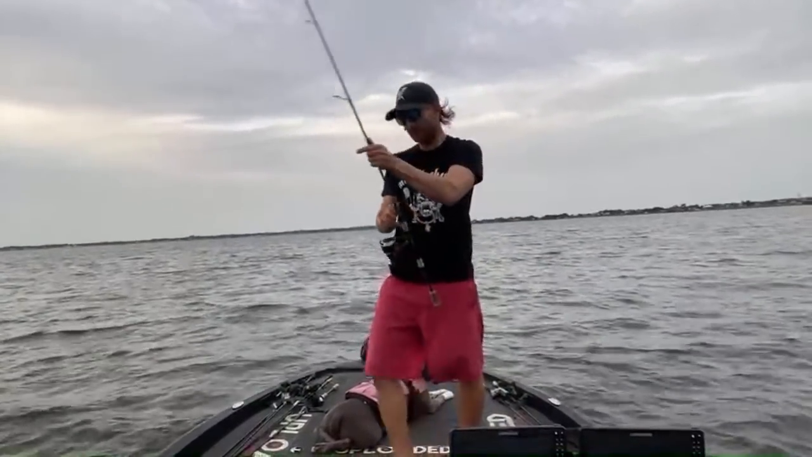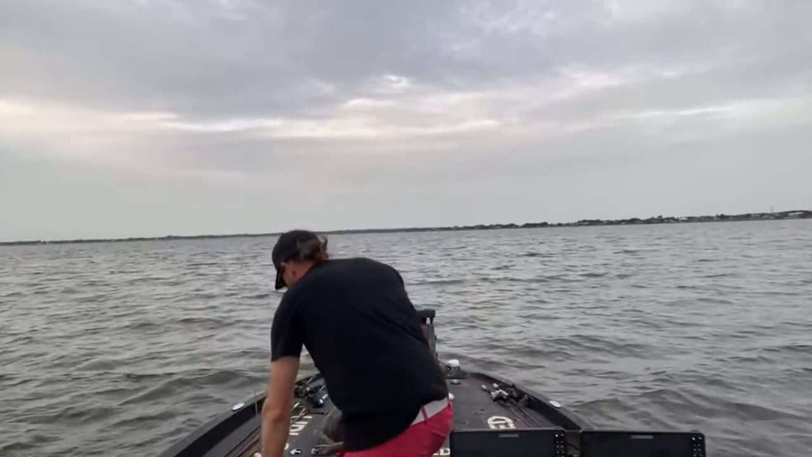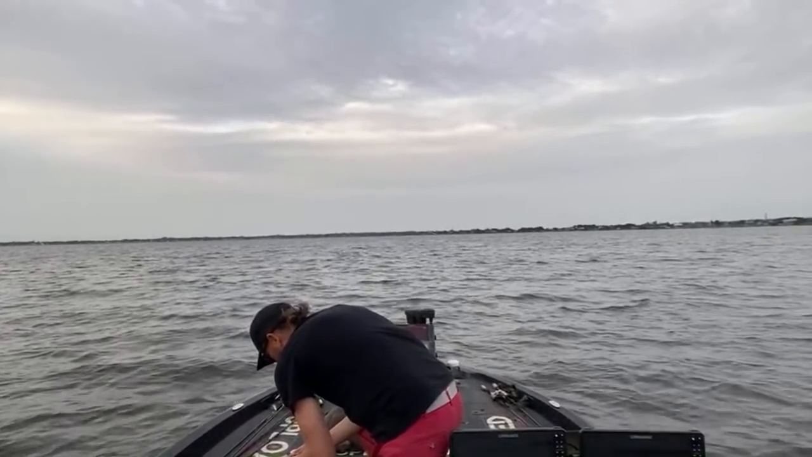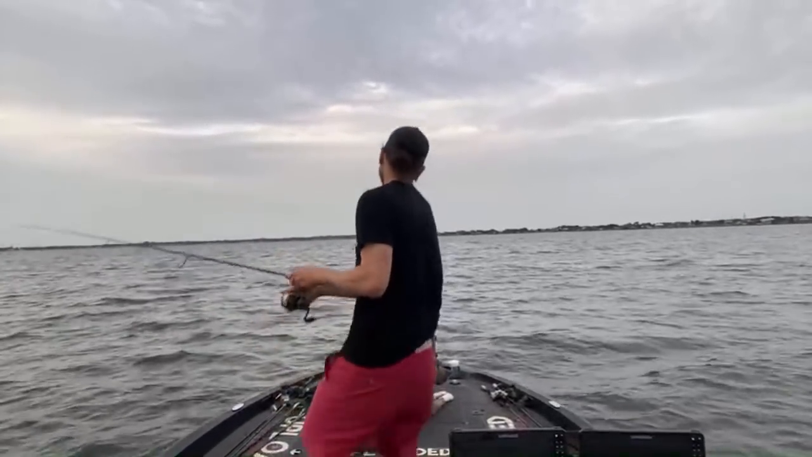Holy balls, dude, the Mega 360 looks really cool. He showed me some screenshots. The only issue is when it comes to suspended fish, I can see and track them 100 times better than him with my active target, because my active target shows stuff in a vertical 2D graph.